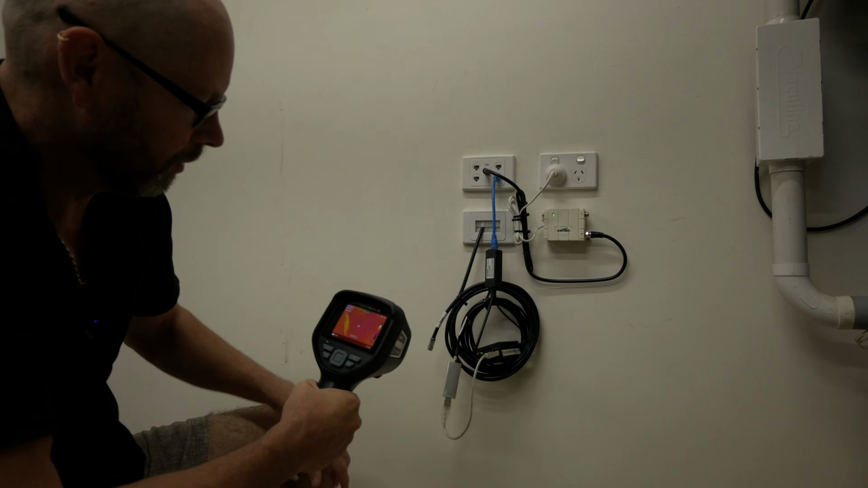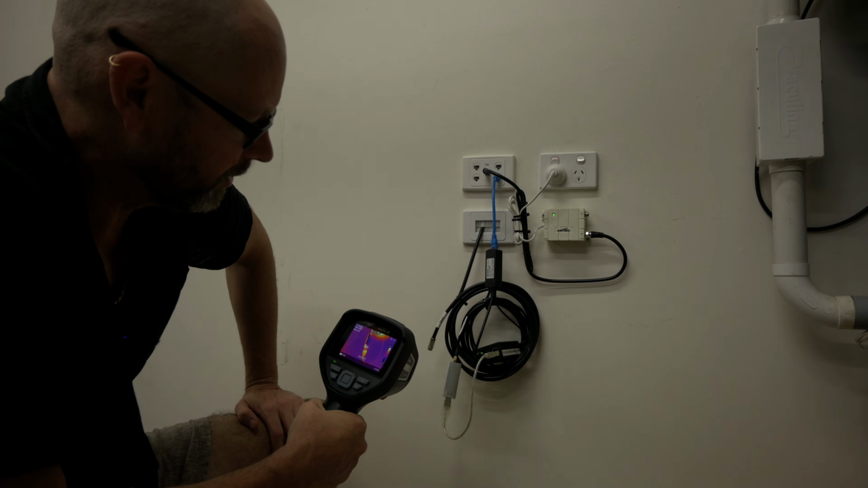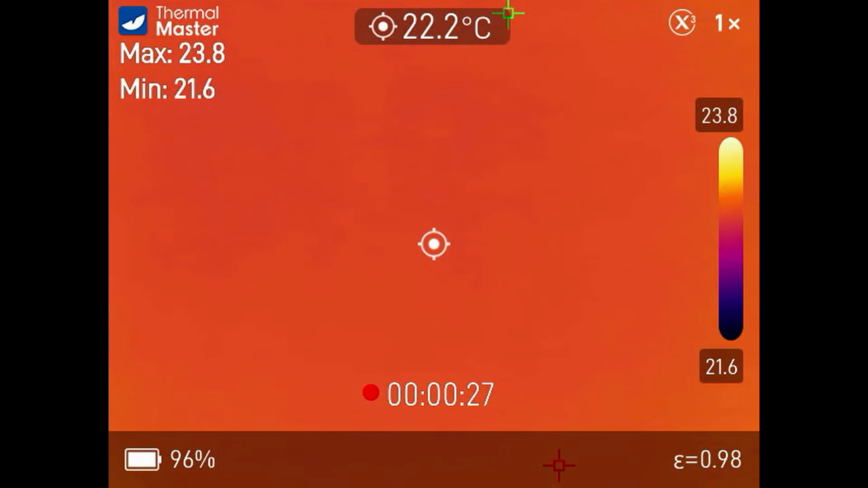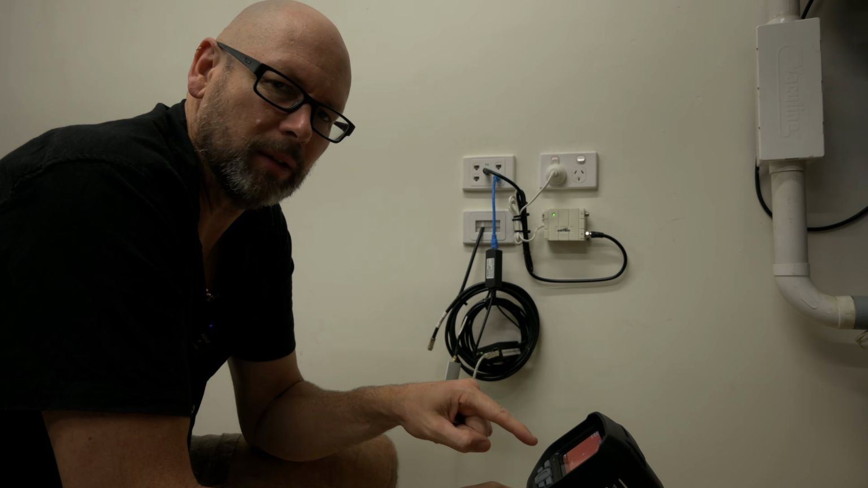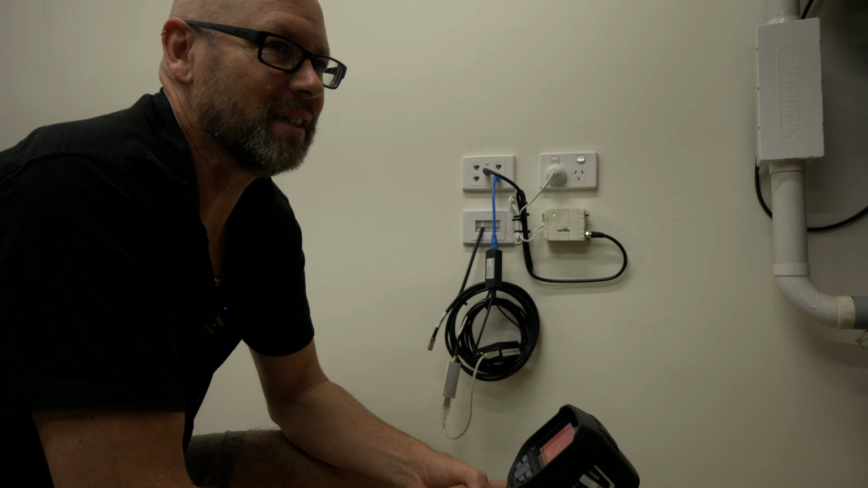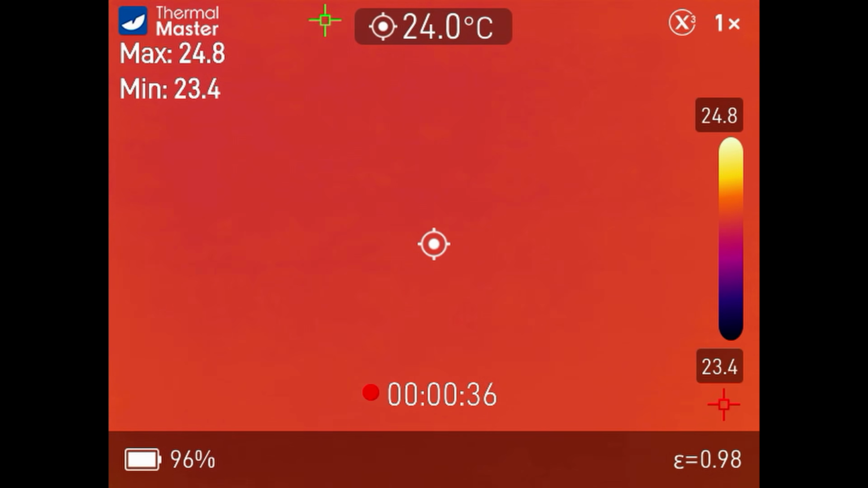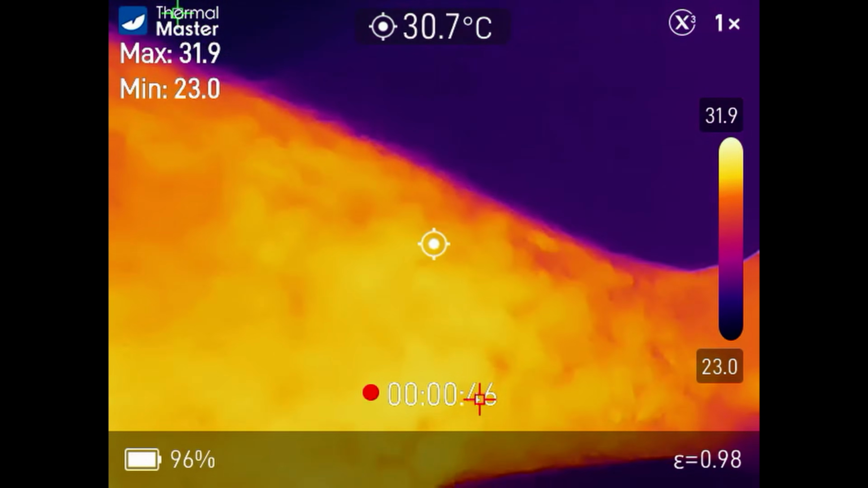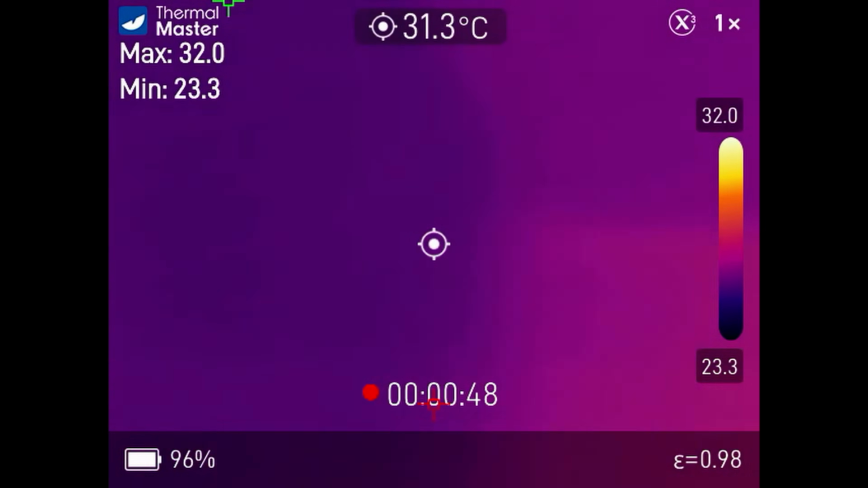And what I noticed when I looked through it on here was the sticker looked really hot, but the main metal part didn't. I was also curious about this little epsilon value on the screen, so I started looking into that. If I get this right, emissivity, I think, is the word. You have to set it for the material you're looking at, so it's all different. This comes at 0.98, which is apparently what skin is. So if I look at my own skin, it's about 30-something degrees, so that makes sense.